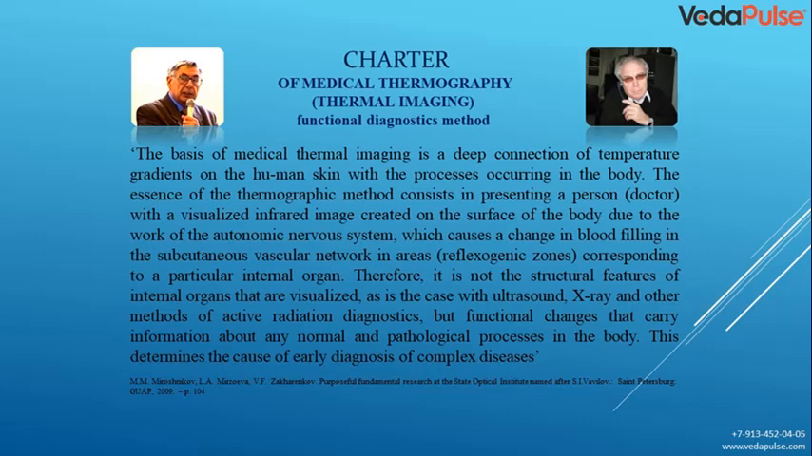Therefore, it is not the structural features of internal organs that are visualized, as is the case with ultrasound, X-ray and other methods of active radiation diagnostics, but functional changes that carry information about any normal and pathological processes in the body. This determines the cause of early diagnosis of complex diseases.